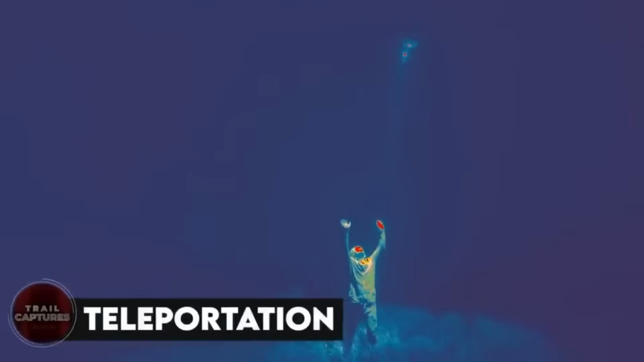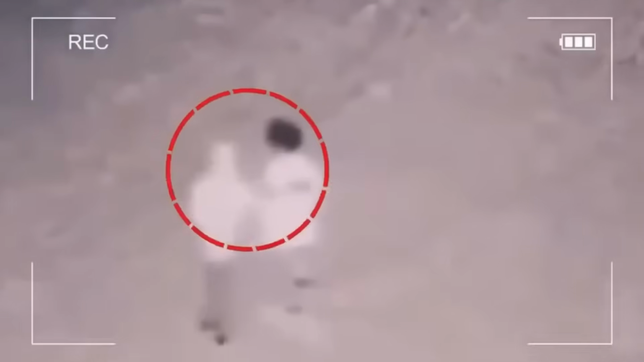Teleportation. Two friends were out at night having a little walk in the neighborhood when they were caught on a nearby CCTV camera. A second passed, and we see one of the friends vanishing from the scene. It happened like in alien movies where the cows get teleported by the aliens. The other friend seemed pretty oblivious to what had just happened, which led us to think that the video might be fake. Still, nothing is for sure.